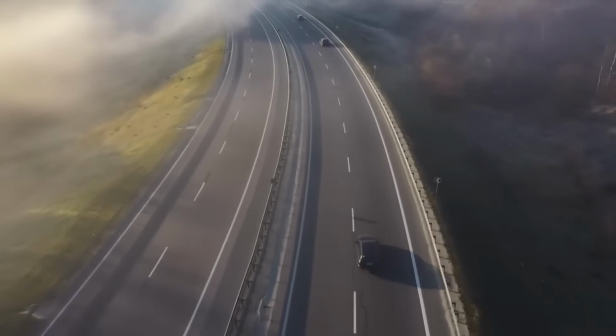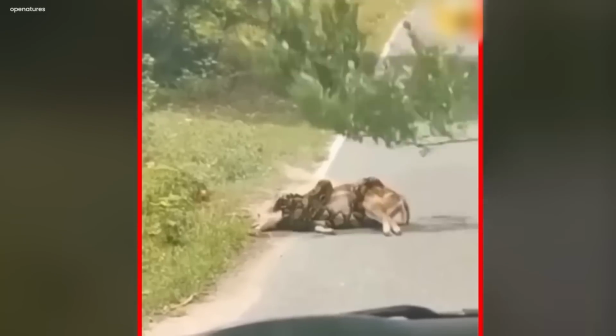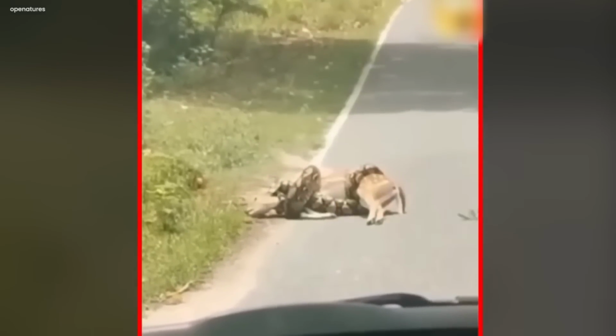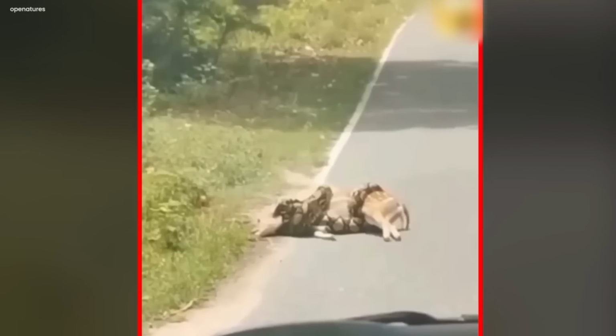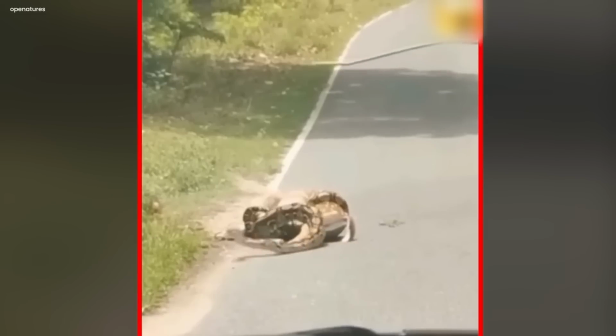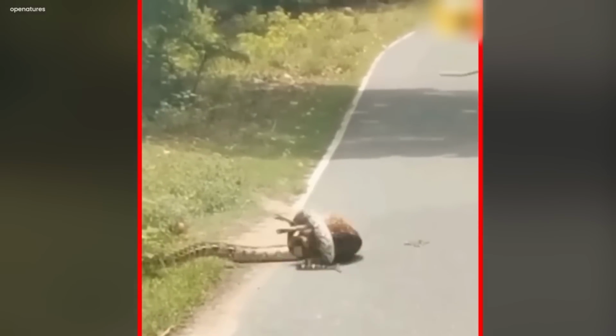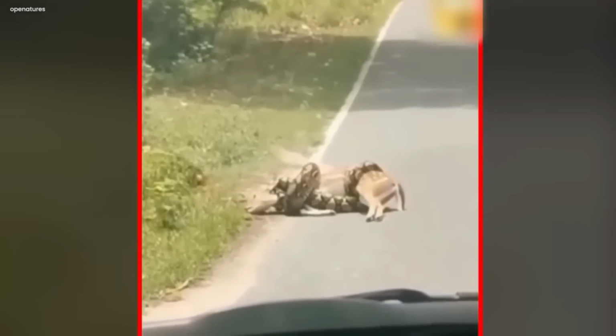The python snake attacking a deer. The video seems to have been shot on a highway where, on the side of the road, a python snake has captured a deer. The python has wrapped its body all around the deer with all its force. People try to save the deer from the python. They take a large branch from a tree and hit the python from a distance. They hit the python a few times until it lost its grip on the deer. The deer also tries to escape as the people hit the python.